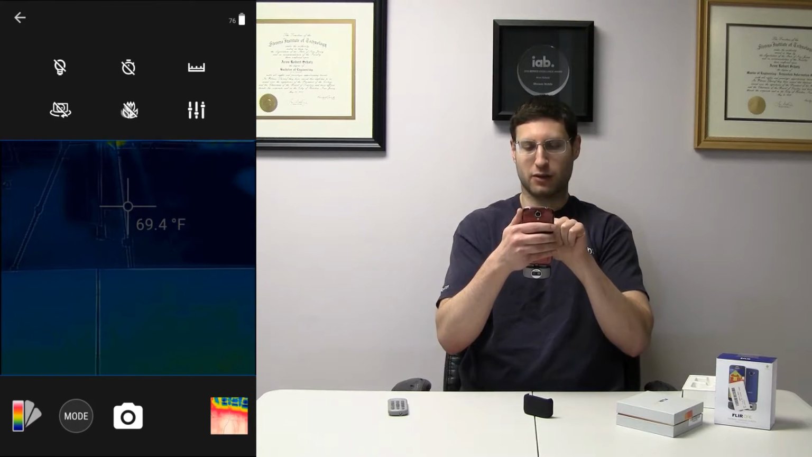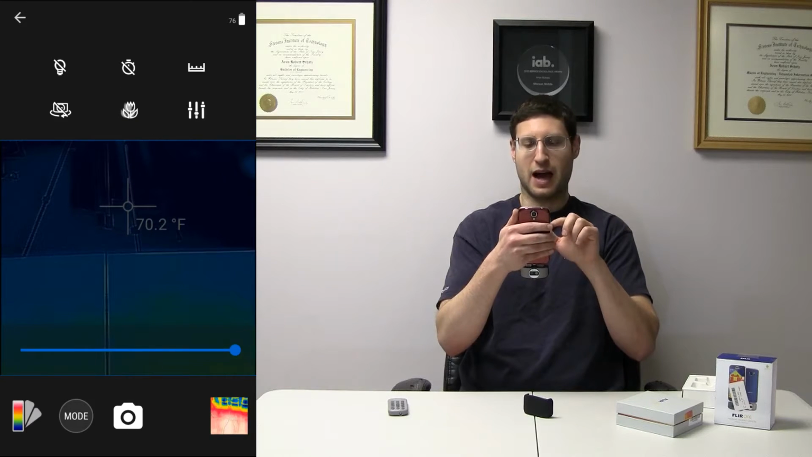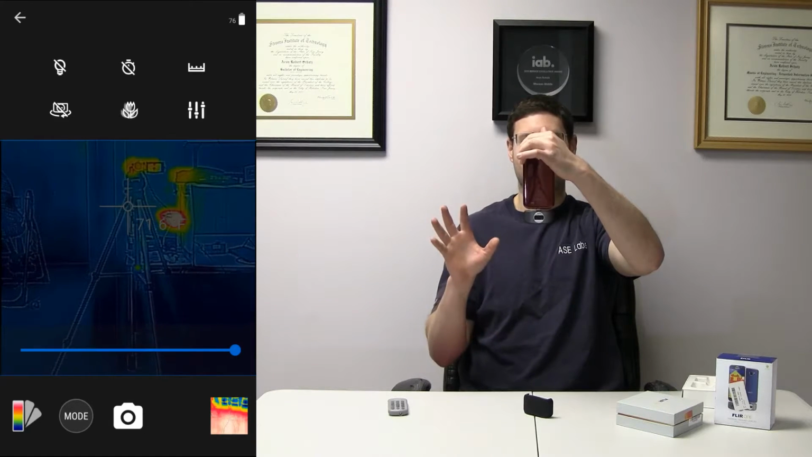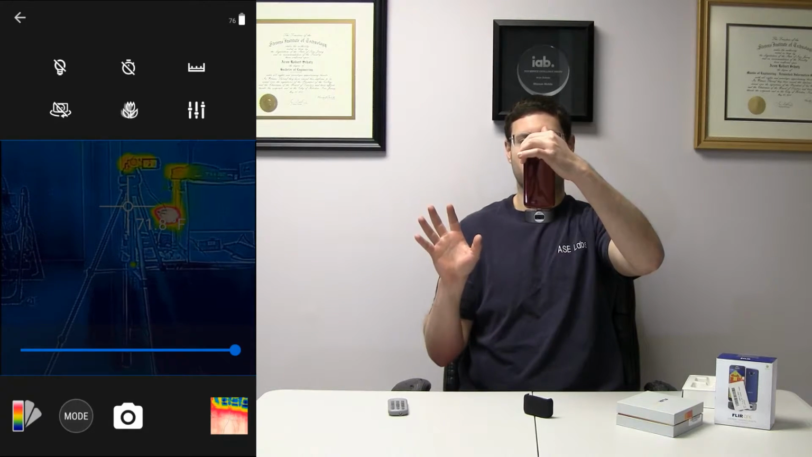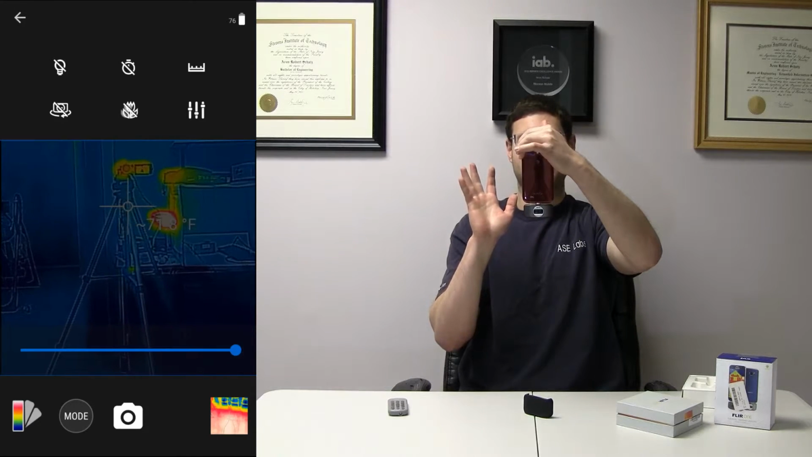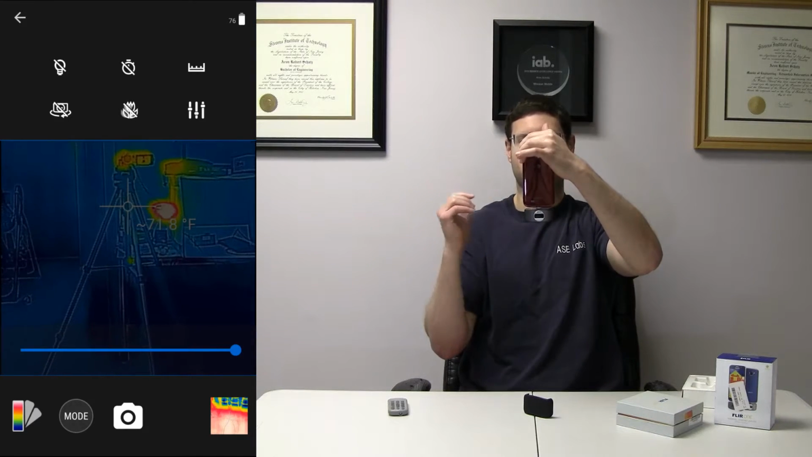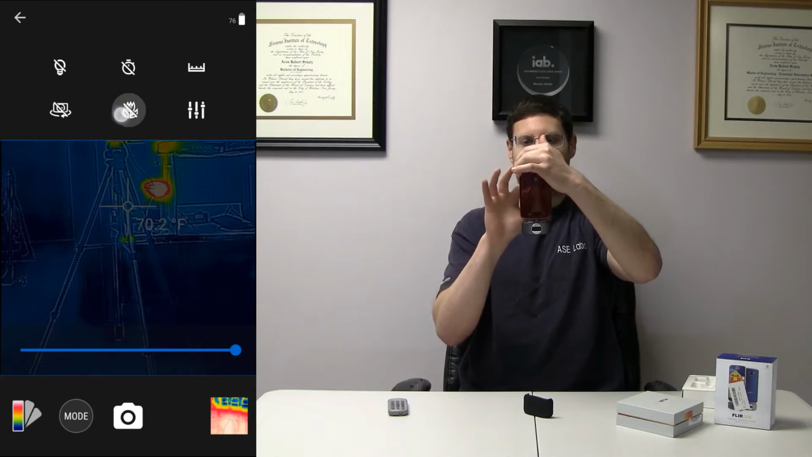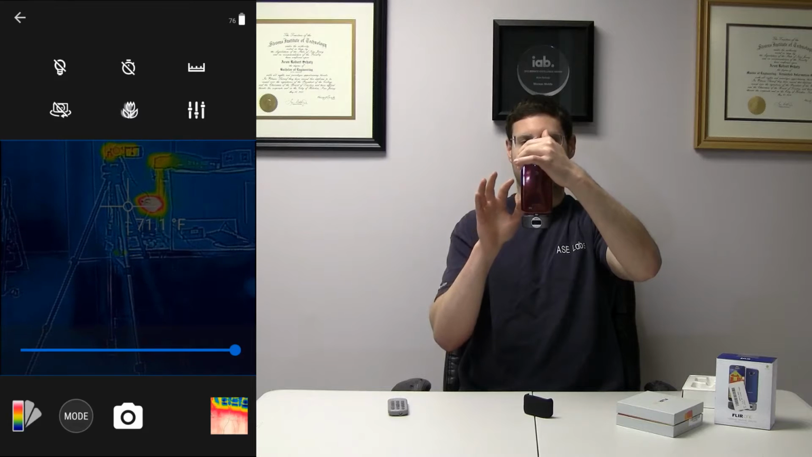Okay, so this little thing that looks like a macro is not. If you're noticing that the IR isn't really lining up with the actual object, that's what this slider does. You can see the IR is actually moving away. I find that it's good as is on the rightmost part, so I wouldn't change that. Just leave it alone and let it do it automatically.